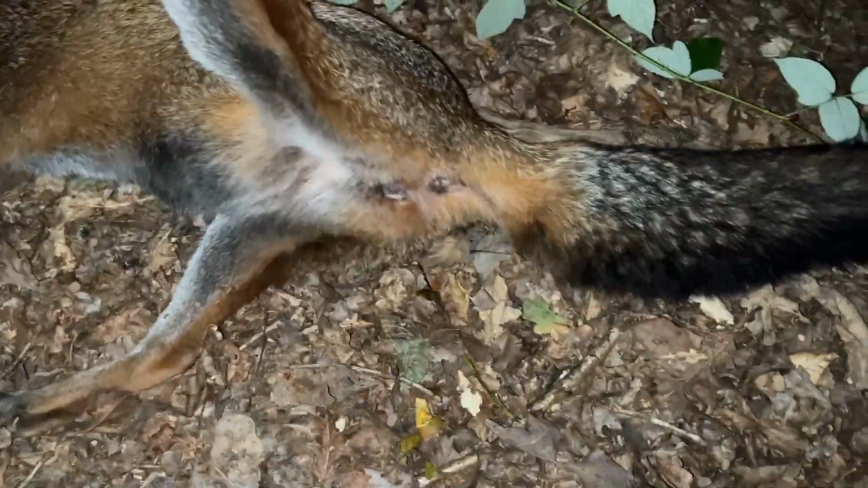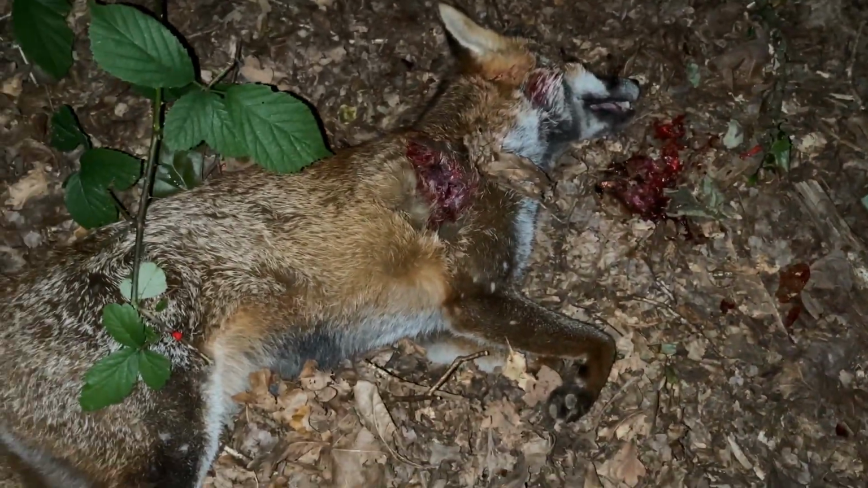Right, and here is our other fox. Lovely black brush on him. Nice. That's a vixen actually, that one. Lovely.